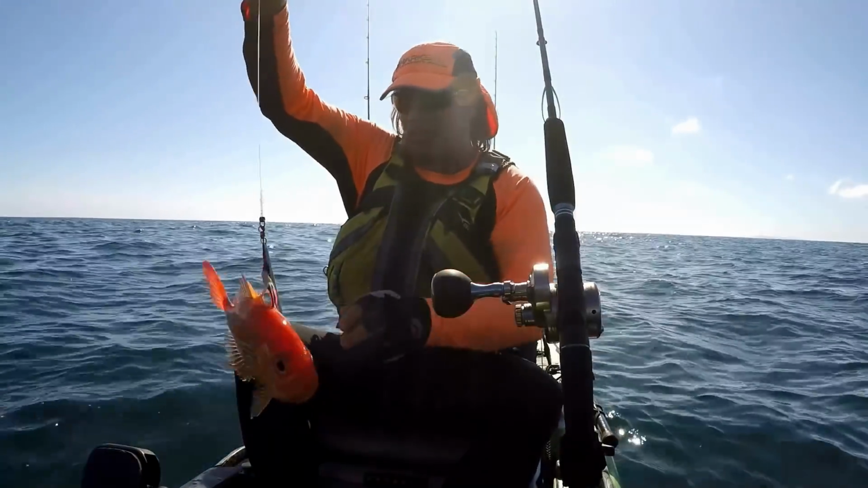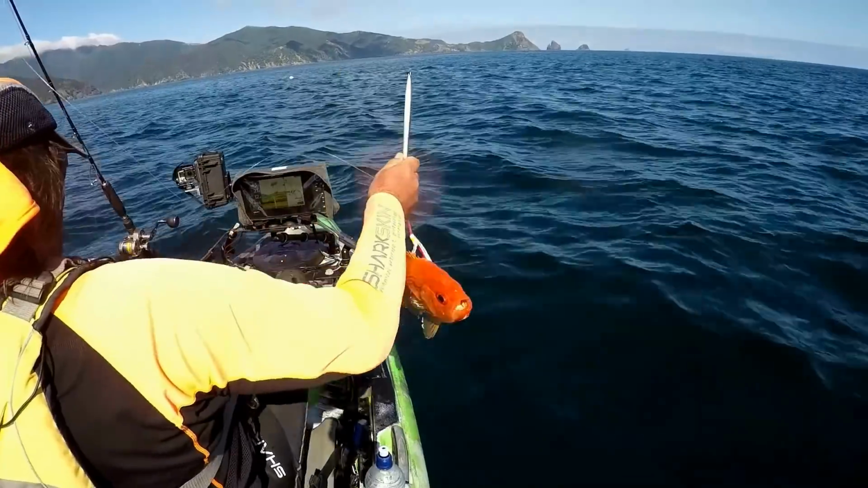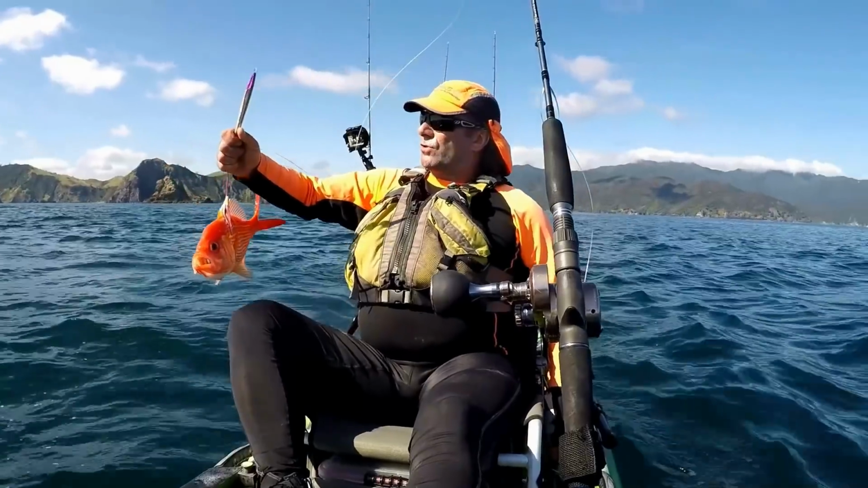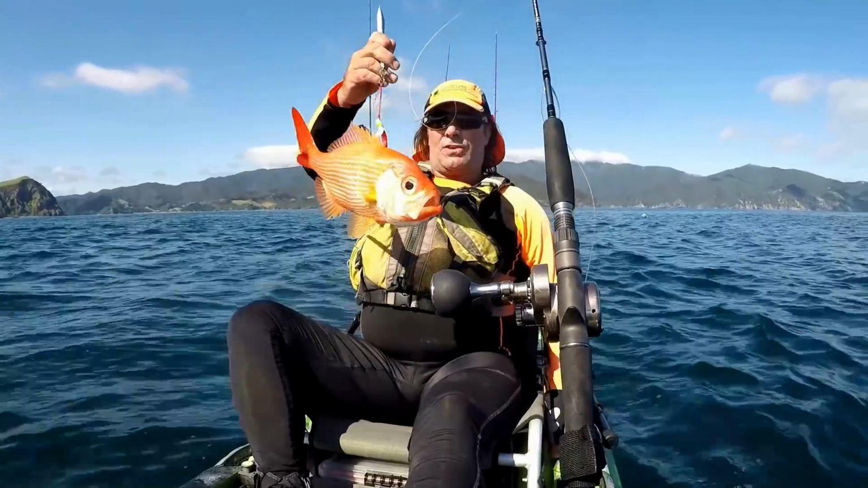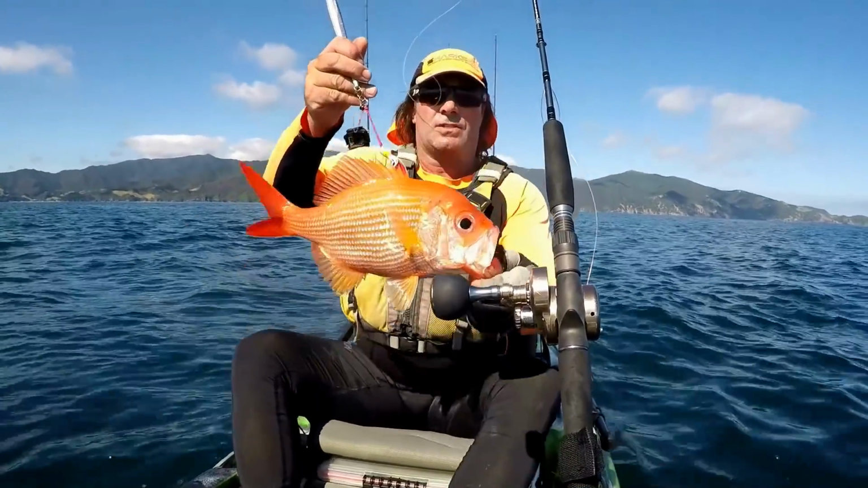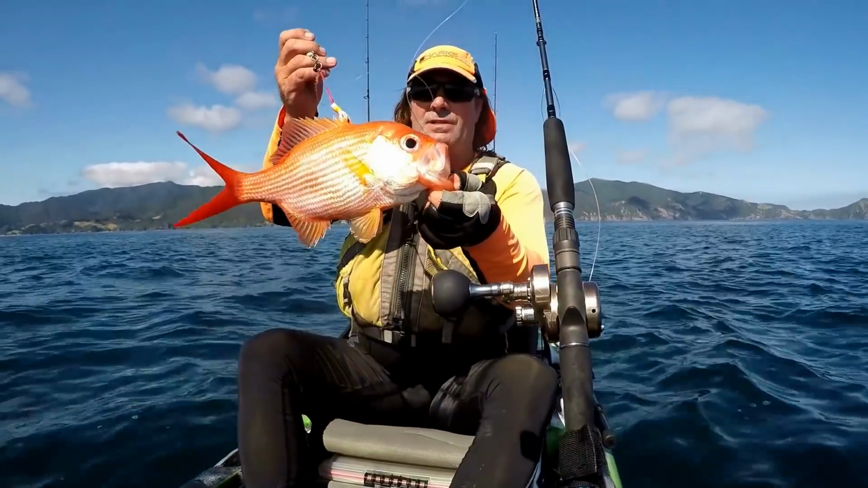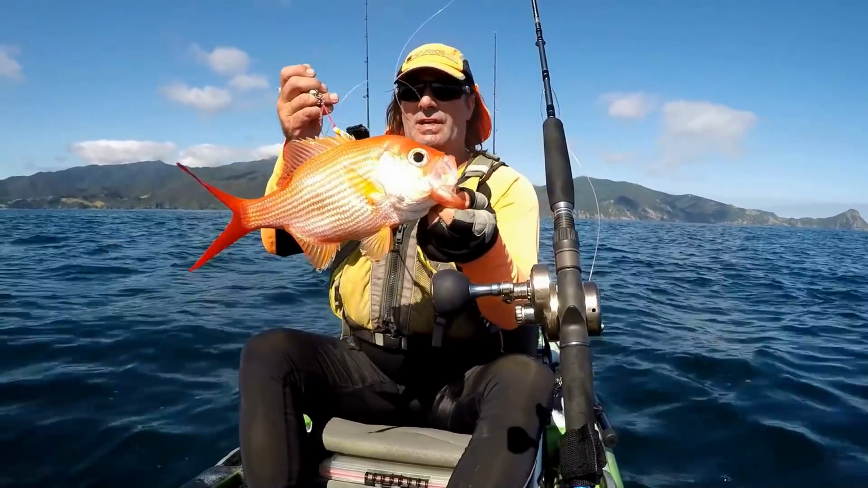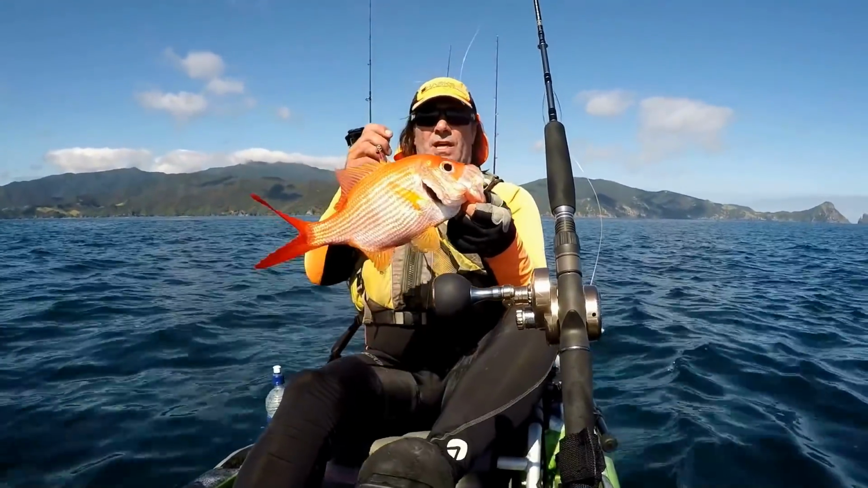We might actually put that one in the back. Check that out. Beautiful looking fish. The boys were all trying hard to jig, but check that guy out. You can see the colours on that. Beautiful looking fish. Now you've got to be bloody careful with these guys. Those gill rakers there are razor sharp. You get one of those on your hand and you're in trouble. So yeah, got to be real careful with them.